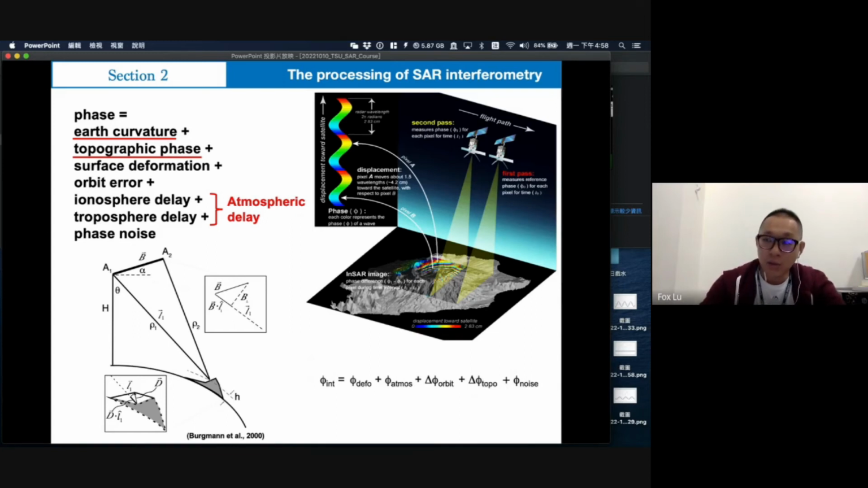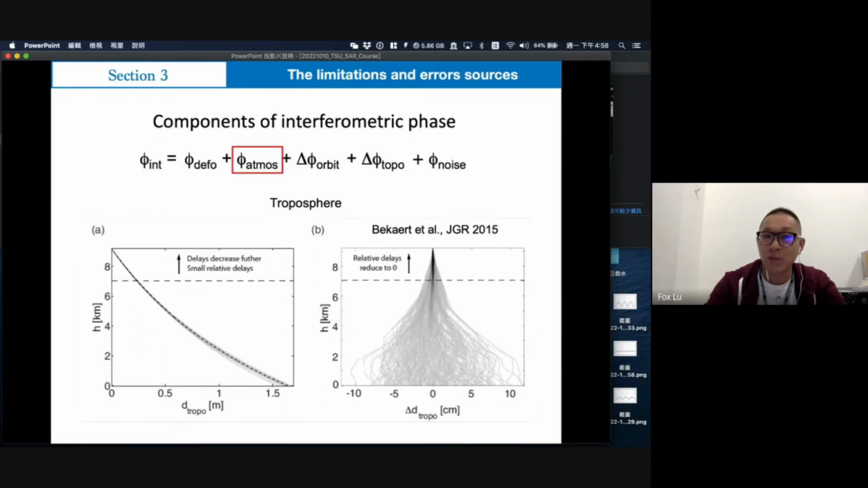Up to session 2, I think there are no questions, so I will continue to the next session. When we already have the interferometry phase, we mentioned there are 5 components.